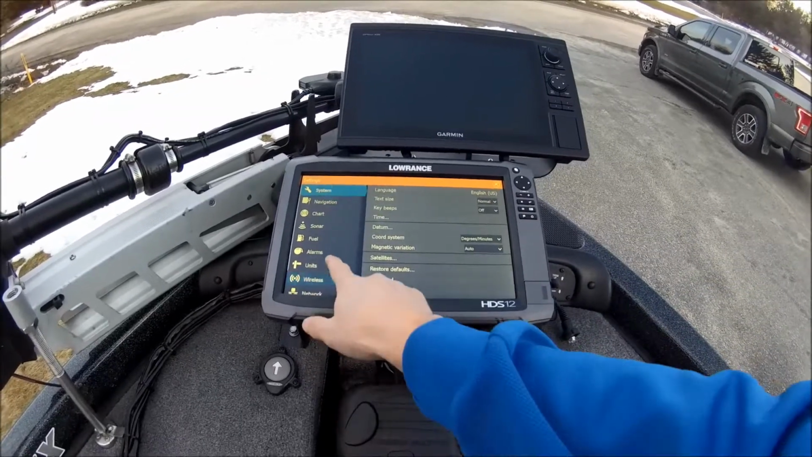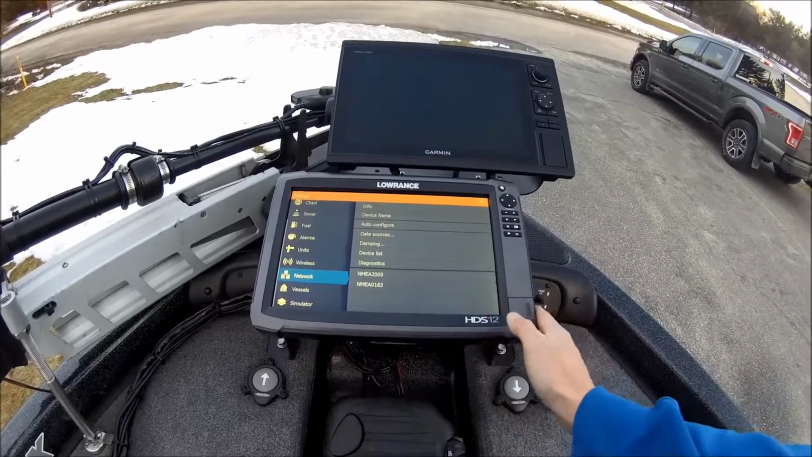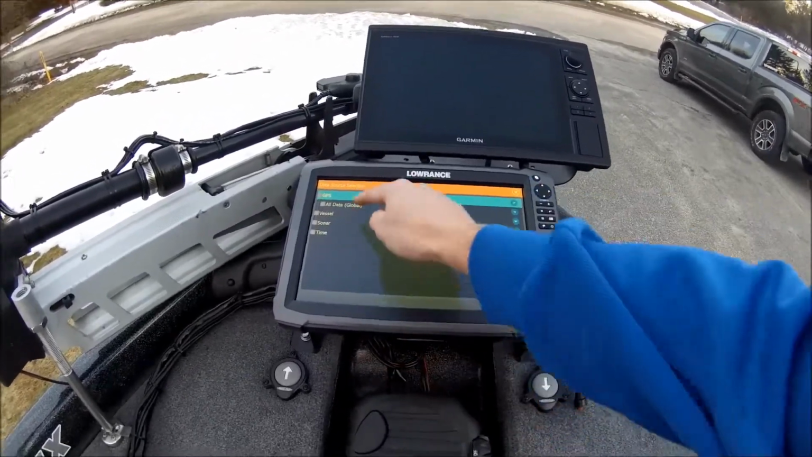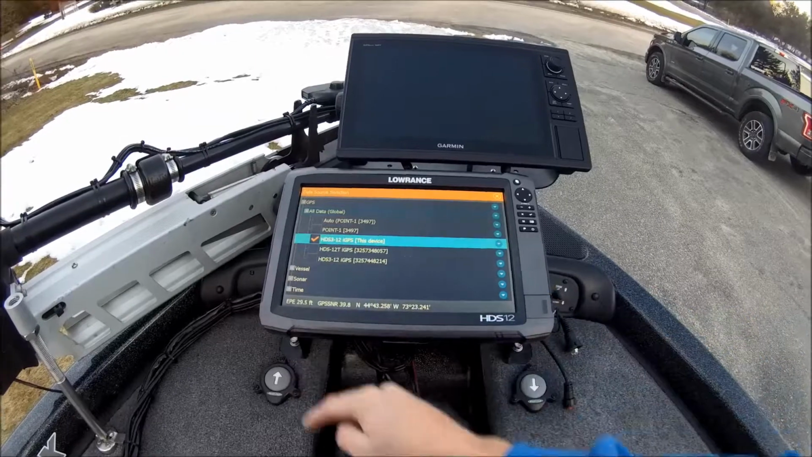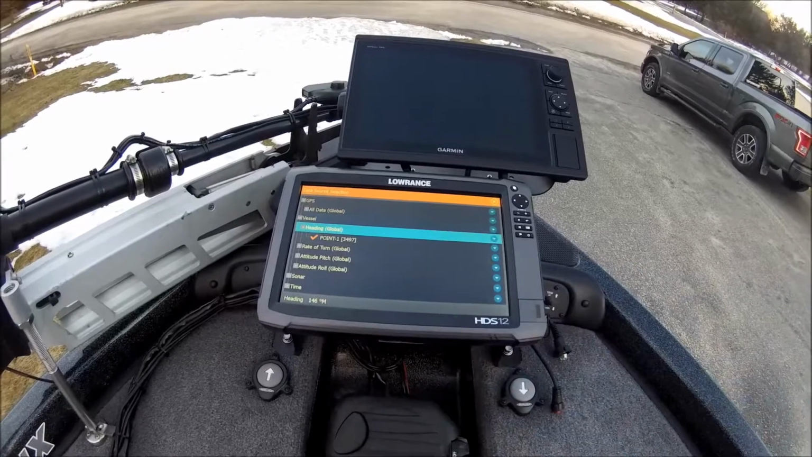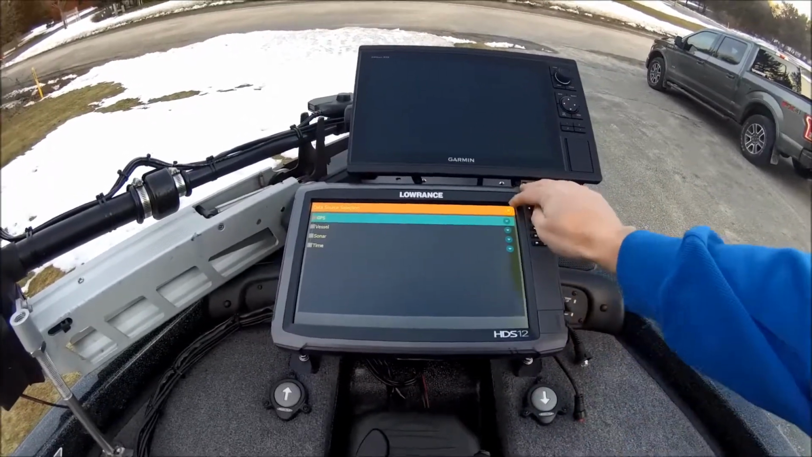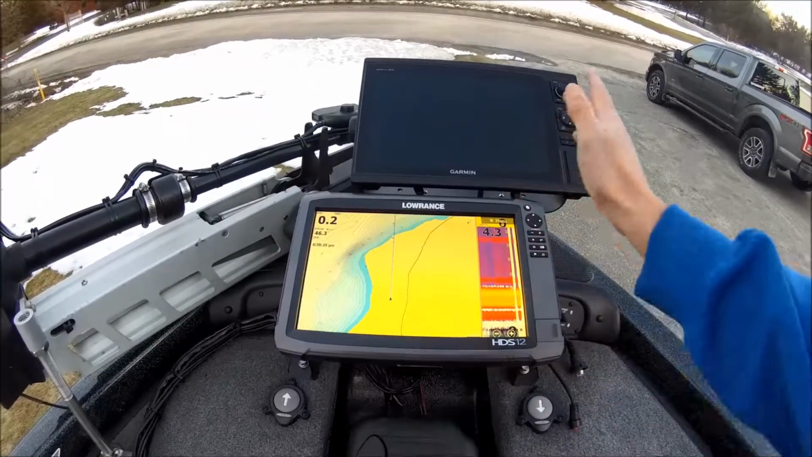I'll come down here to my network, and this is if you have a 0.1 antenna and you want to use your internal GPS for the bow of your boat, and you want to use the heading sensor. You would go into data sources, GPS, and right now it's selected for auto 0.1. I don't want that. I want my internal GPS on this device, and then I'll go into vessel and I'll hit heading, and I have the 0.1 selected already. So now I'll be using the internal GPS of this, and always having the arrow on the screen facing whatever way my boat is actually pointing.